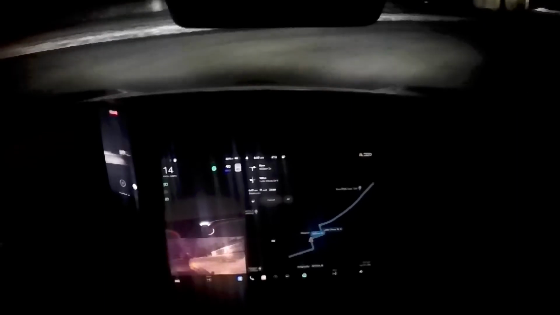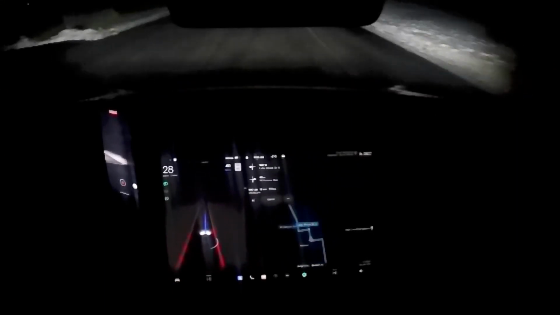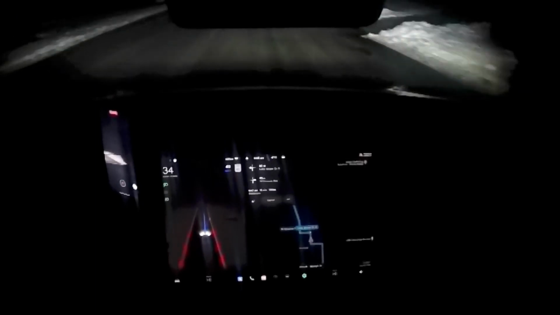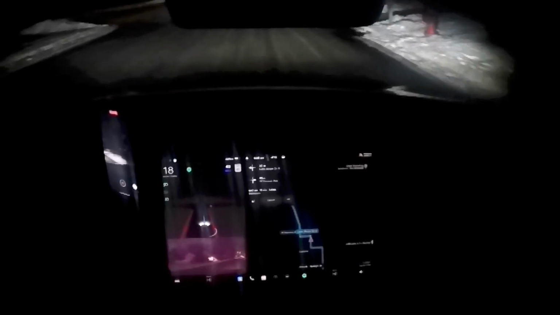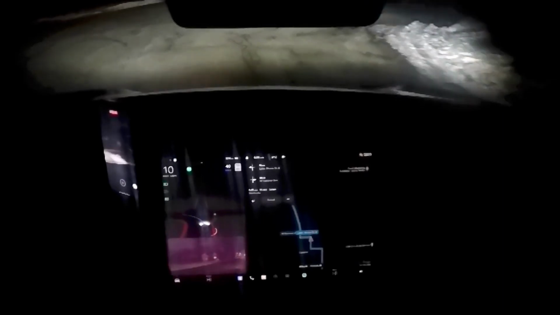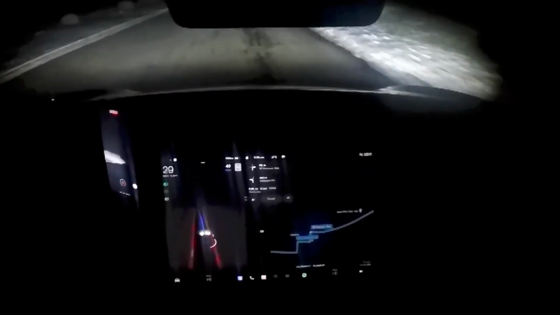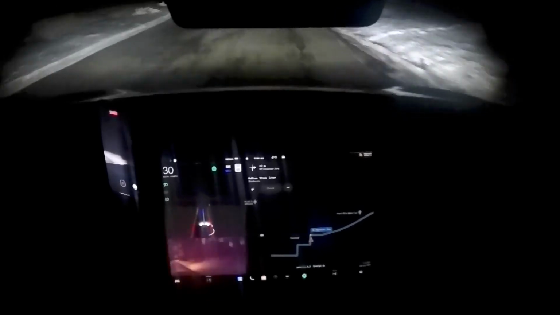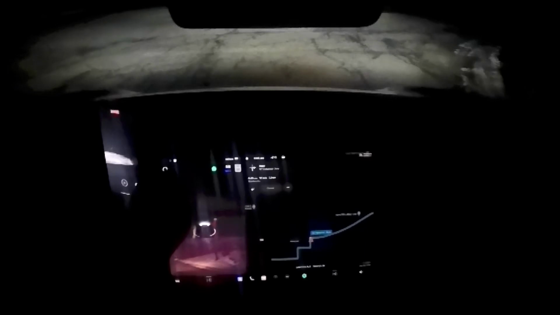Now, I'm doing a voiceover because the roads where I live are horrible and there's so much noise. So this way you can actually hear. So going down, like I said yesterday in my video about the V10.8.1, I'll put you a link, the improvements are immense in terms of visualization. The wide scope. It's like the car can see really wide to the left, to the right, and the front.